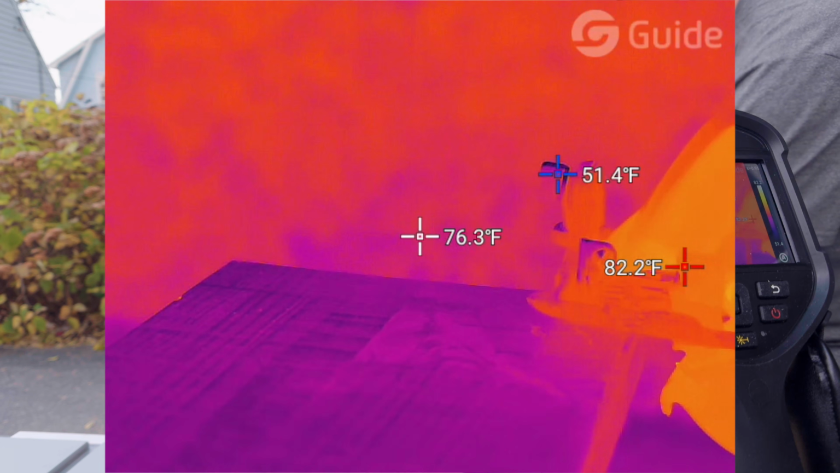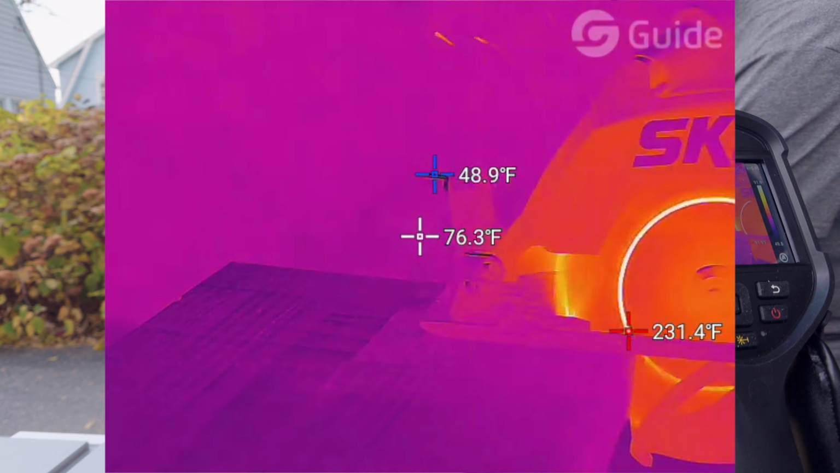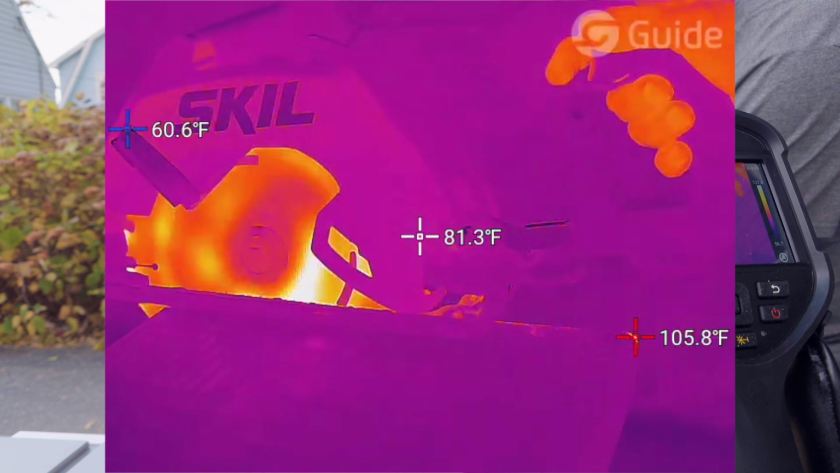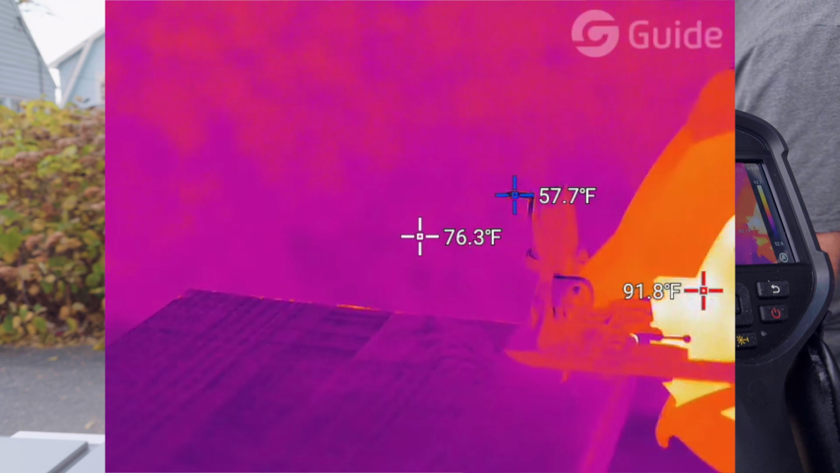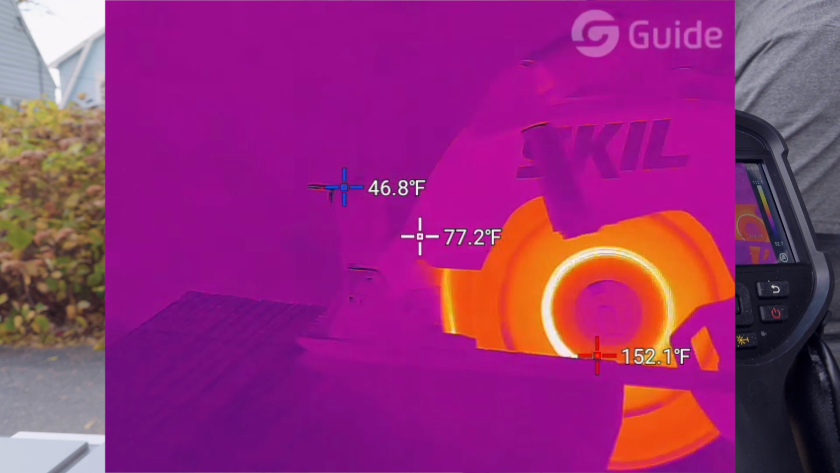It's IP54 waterproof and dustproof rated. It's got a 2 meter, 6 foot drop resistance. Thankfully I haven't tested that out yet. All in all, man, I really love the picture coming out of this camera. It is very stunning to see in real life while you're holding it in your hand.